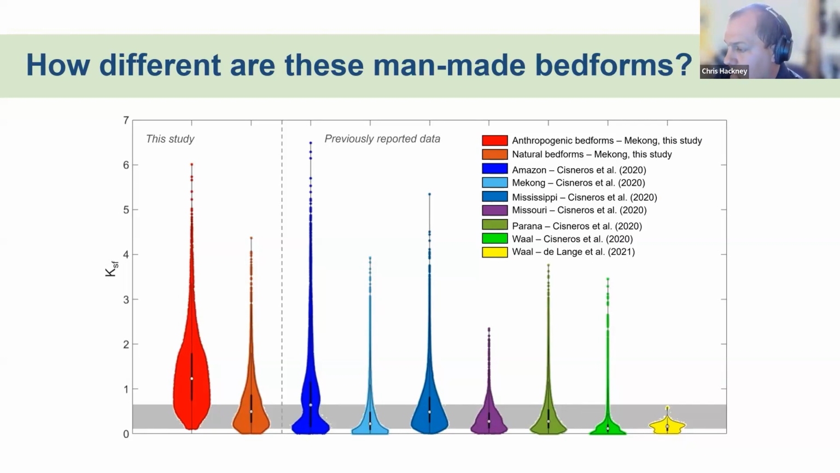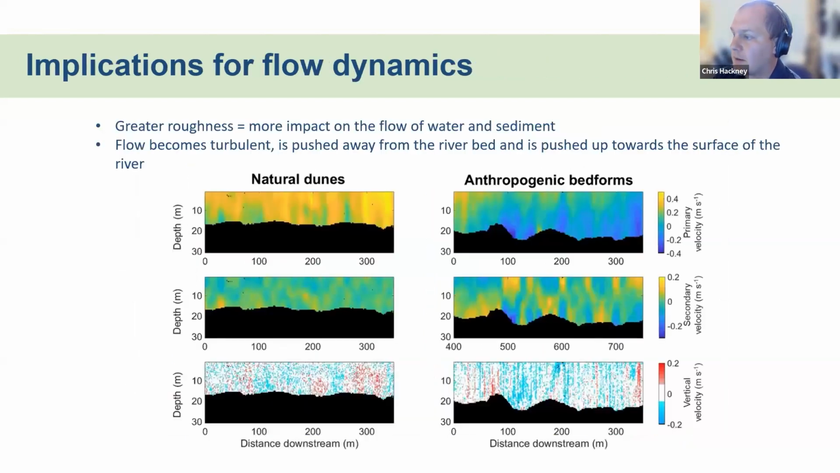Very quickly, before we get to a summary, what I can do is show the impact of this roughness on that flow. If we look at these images here, what we've got from the data from 2022, on the left, is a series of flow plots. This is flow magnitude downstream on the top, a cross stream secondary flow in the middle, and then vertical fluxes of water on the bottom, for flow over natural unimpacted dunes, and then flow over impacted reaches of the bed. And again, hopefully what you can see there, without going into the specifics, is that the anthropogenic bed forms have a lot more blue, or slower negative flow.